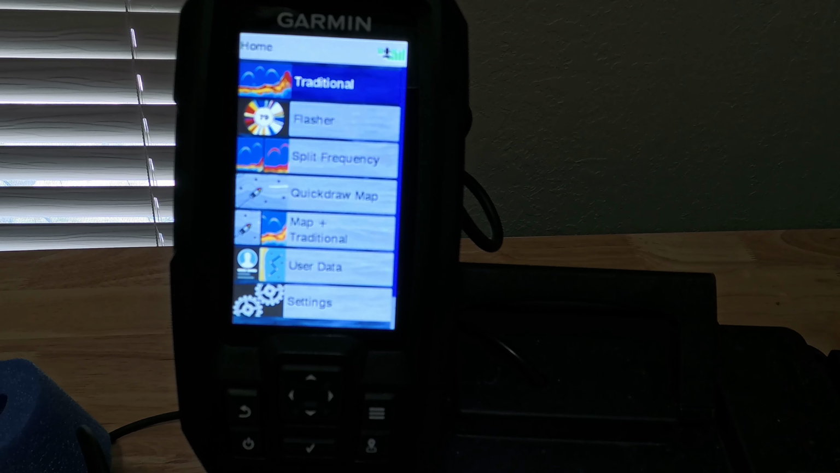I do think though that over time I will definitely upgrade this. I know in the Garmin Striker series they also make a 7 and a 9-inch one too that's a little more horizontal this way, and I think a little bigger screen would be nice. But for right now, I've caught a ton of fish using this already, and I don't have to feel guilty if it breaks because it's just not that expensive. You're not going out spending $3,000 on a Navionics system, something like that.